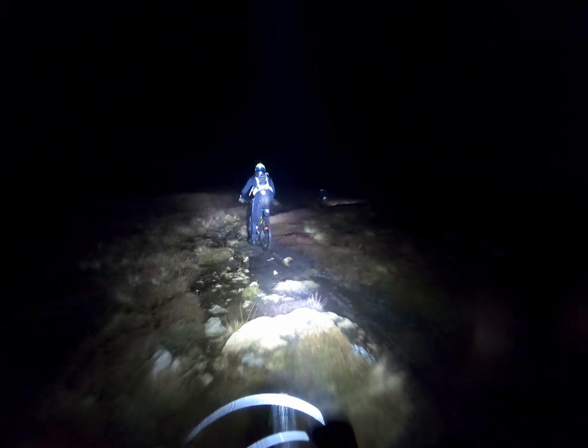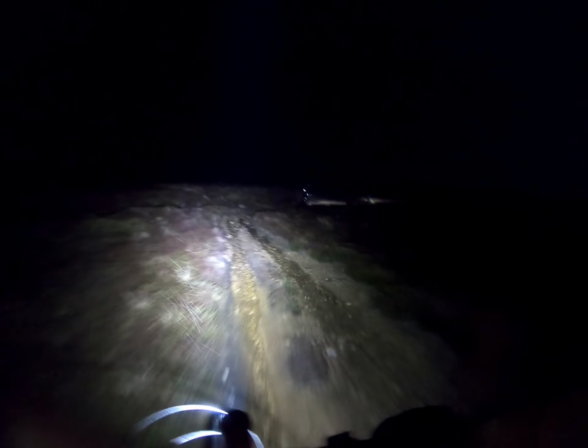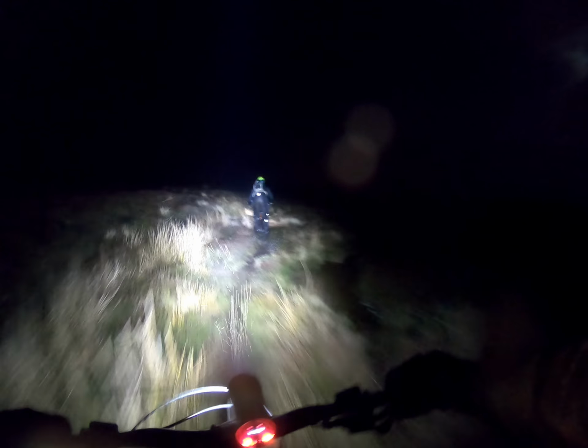Here's one of the grouse that had a go at attacking Craig, flew into his helmet. It was seriously cold feet. Nope, there's a hiccup there, I think. Struggled with the lens getting covered in water. Unsurprisingly, when you consider how much is about.